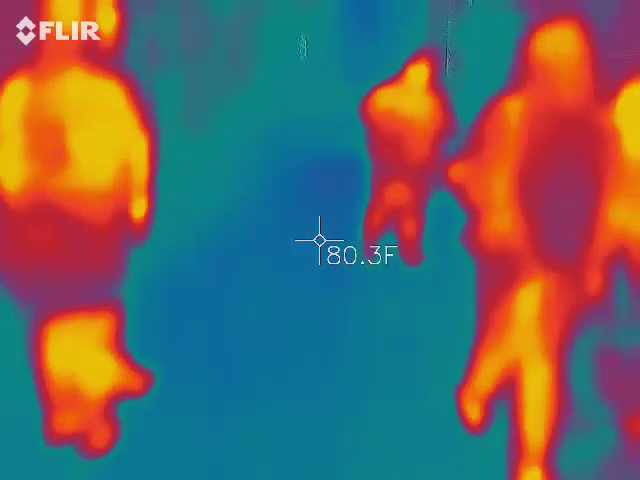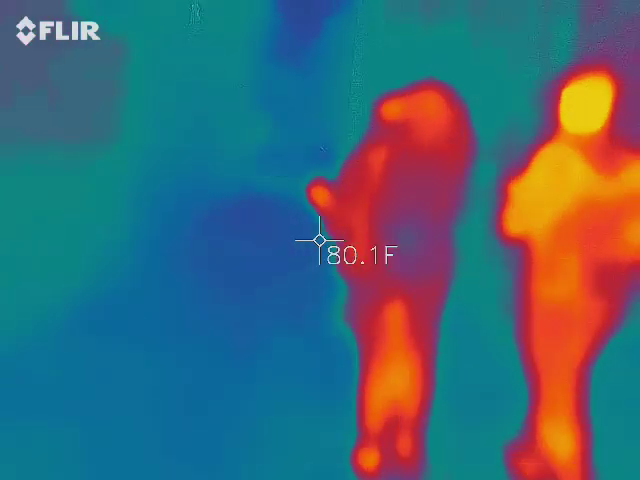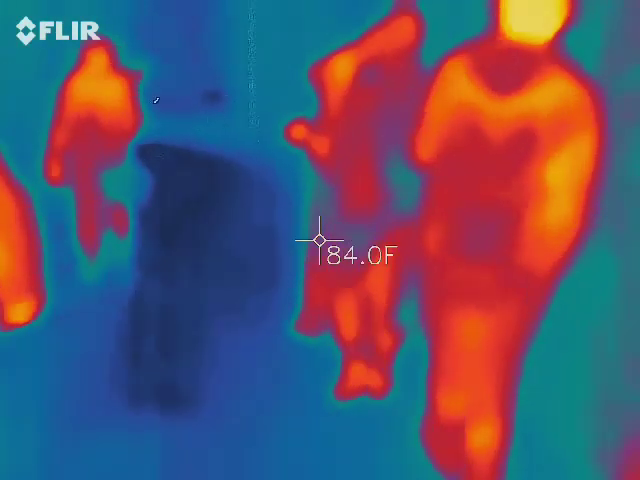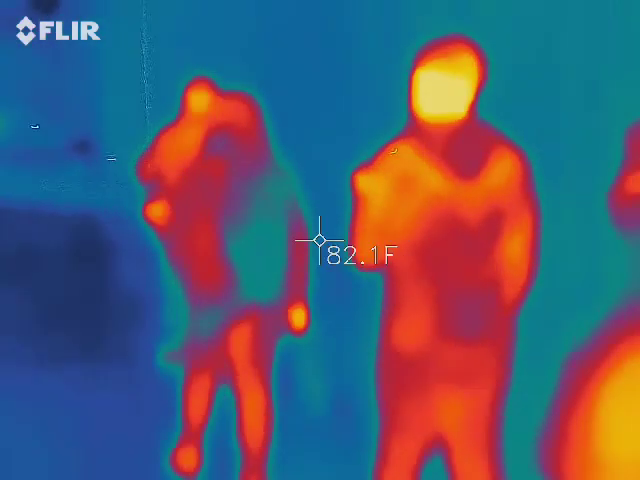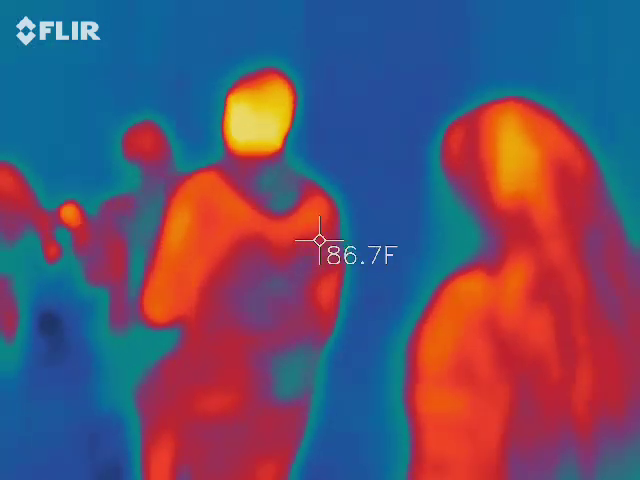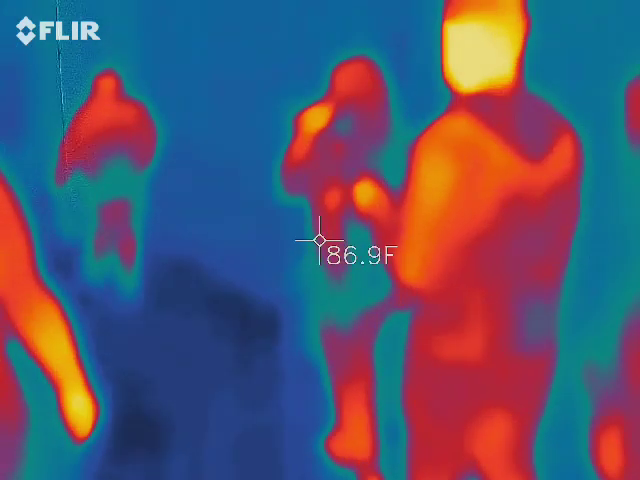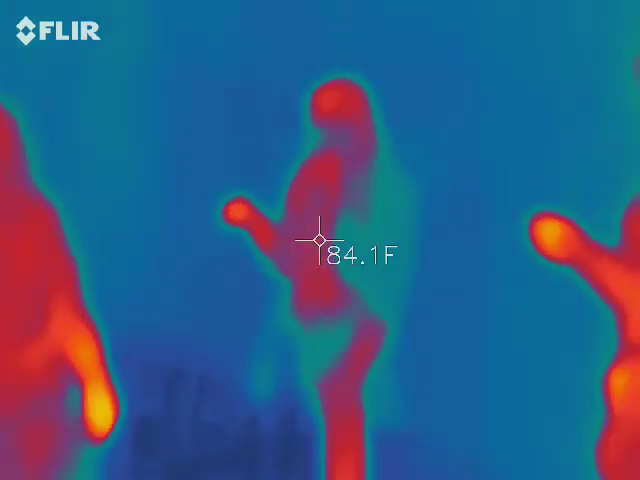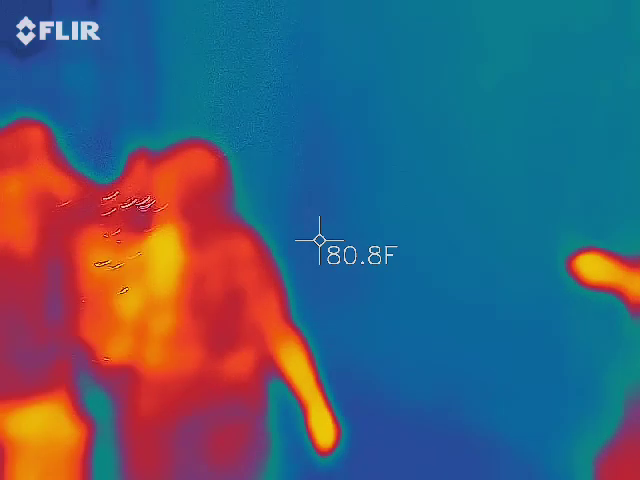Careful with your boots. Your boots. Was I the big attraction? I heard the old prison is blue. That one I heard was really kind of cool.